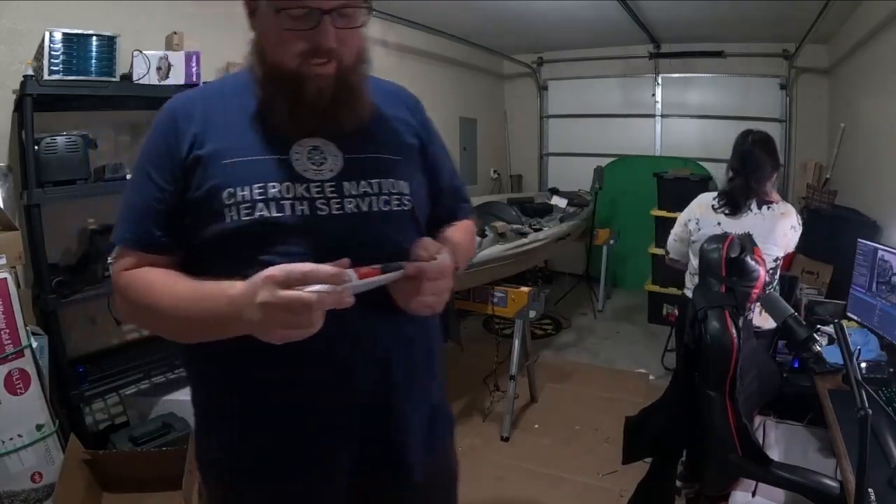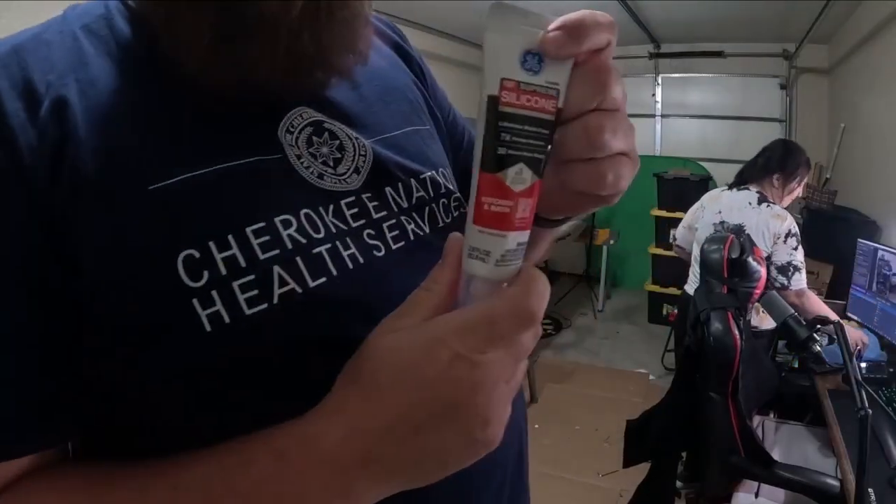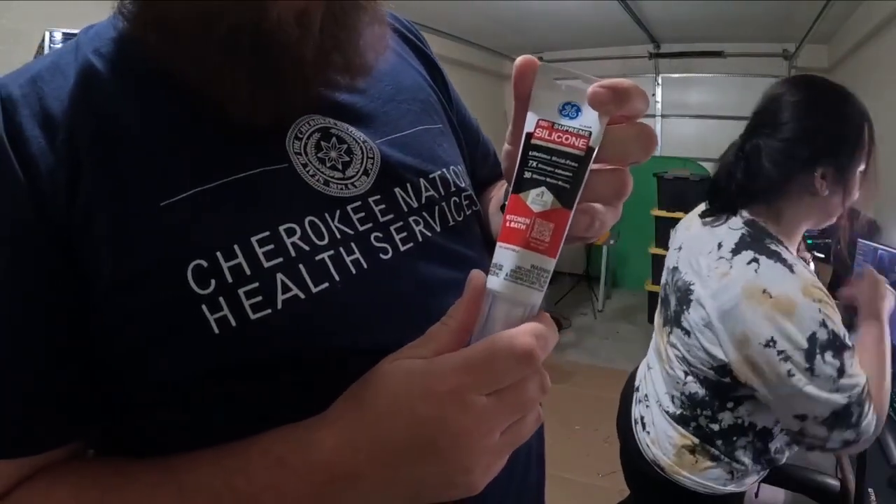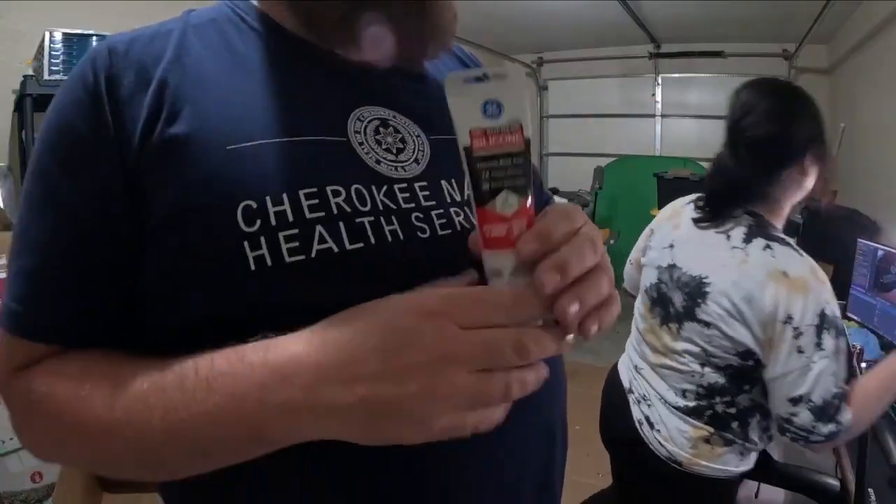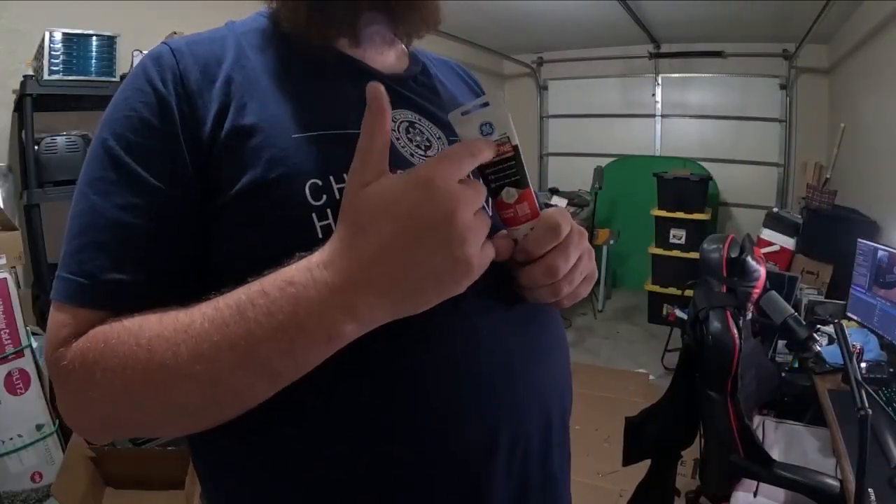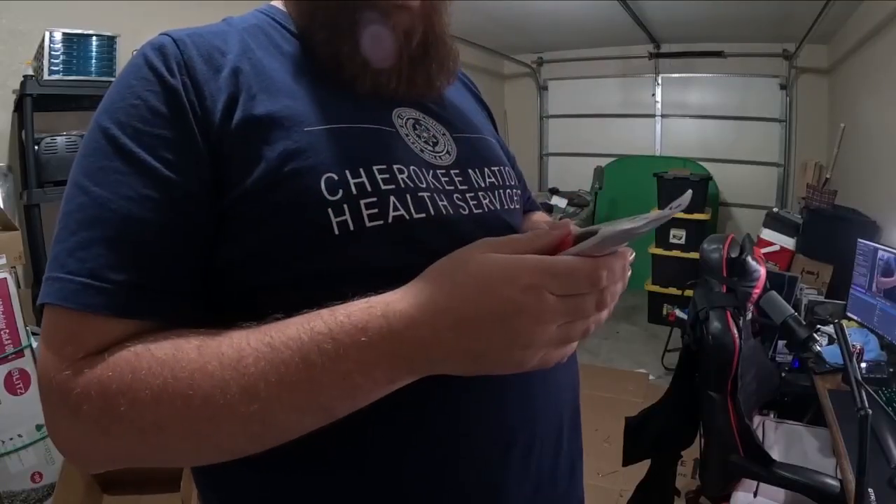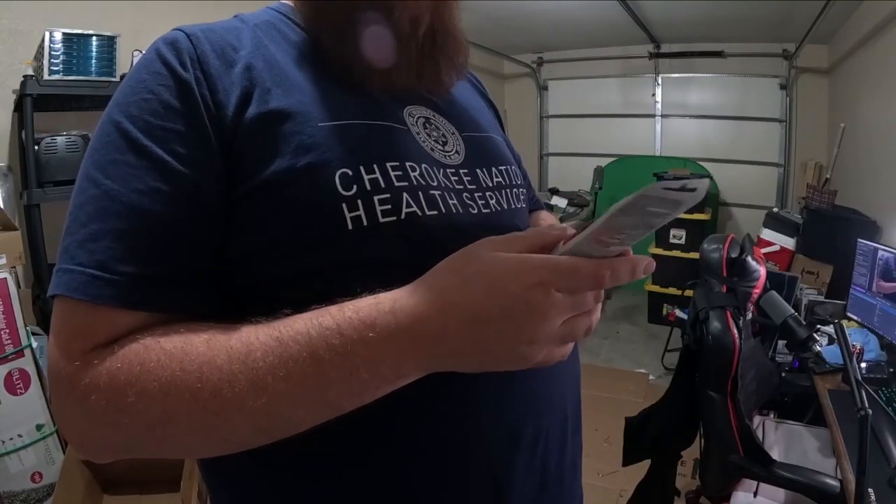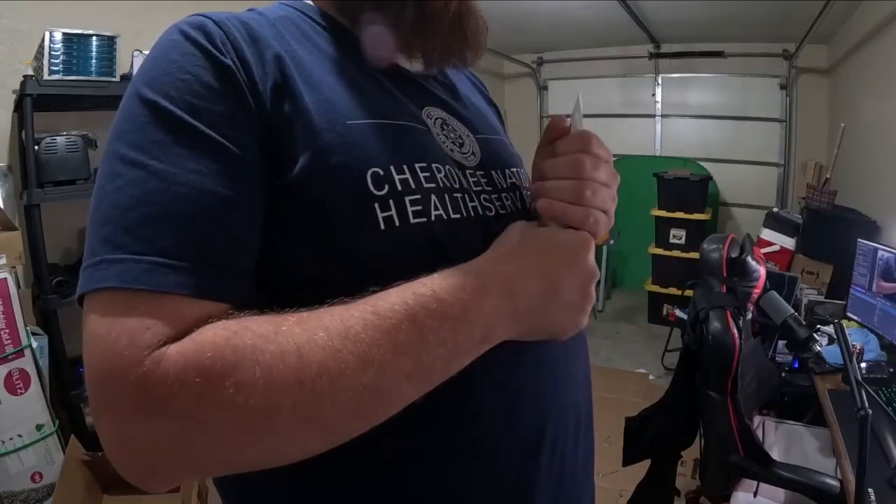All right, y'all. This is lifetime mold-free, 100% Supreme kitchen and bath silicone. Now, the only thing that would make this better is if it was marine or UV protected. It's not, but it will still work as silicone, and so that's good.